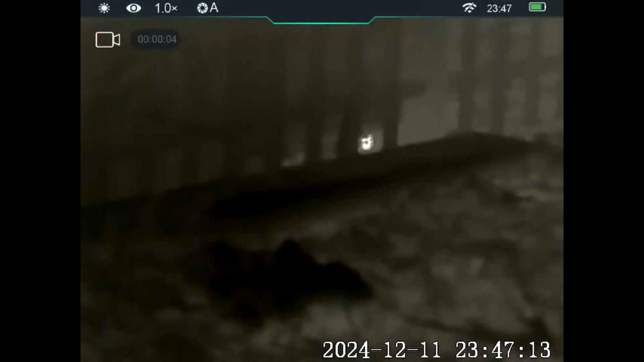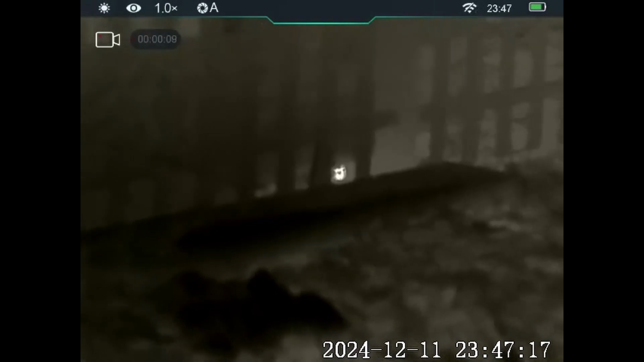Here's another one under the shed. I was waiting to see if it would come out, but they don't. They just sit under there, and it makes it really hard to take a shot. And as you can see how hard it is, and that's what I can actually see through the night vision as opposed to the thermal.